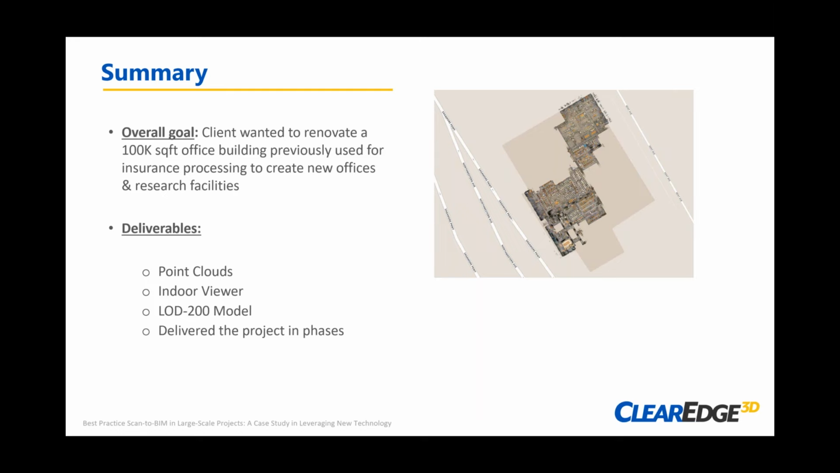So they did not have up-to-date as-built drawings on both the architectural layout as well as the MEP. So ultimately, the customer was delivered point clouds, the indoor viewer as part of the NavVis deliverable with the mobile scanning, and an LOD 200 model.